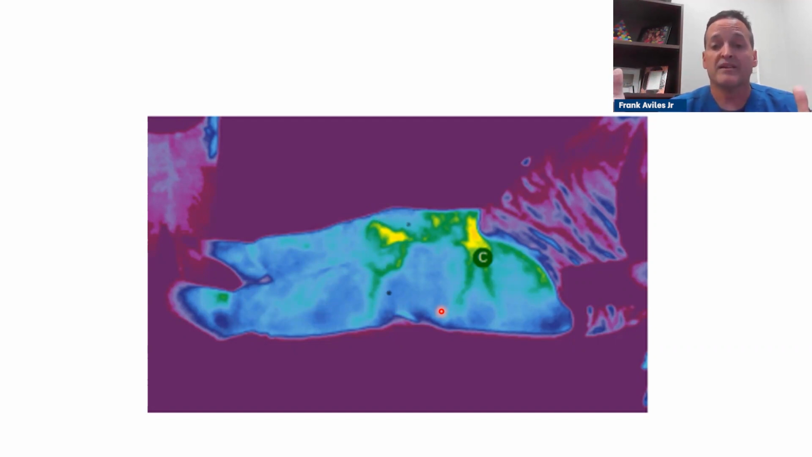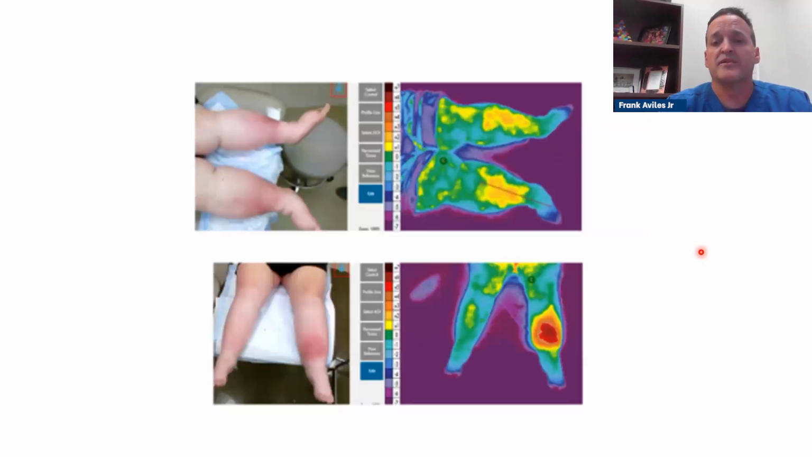So swelling can also mimic what I see with ischemia. That's why when you do a TCOM, or a transcutaneous oxygen measurement, you have to do the challenge test to determine if inflammation and swelling is what's causing that.